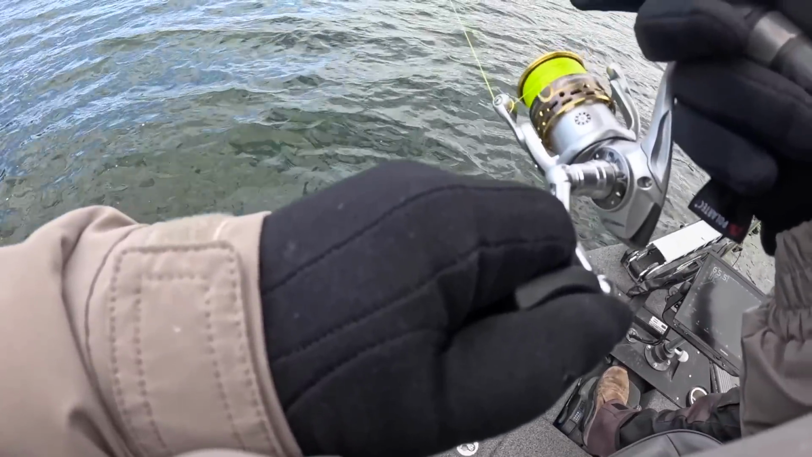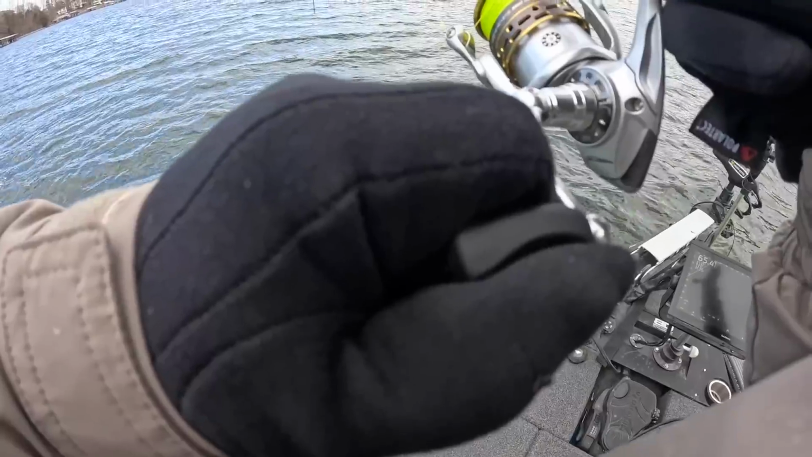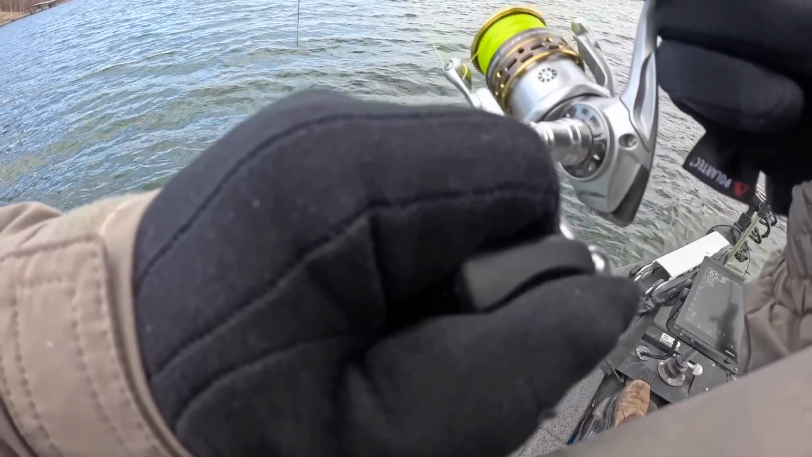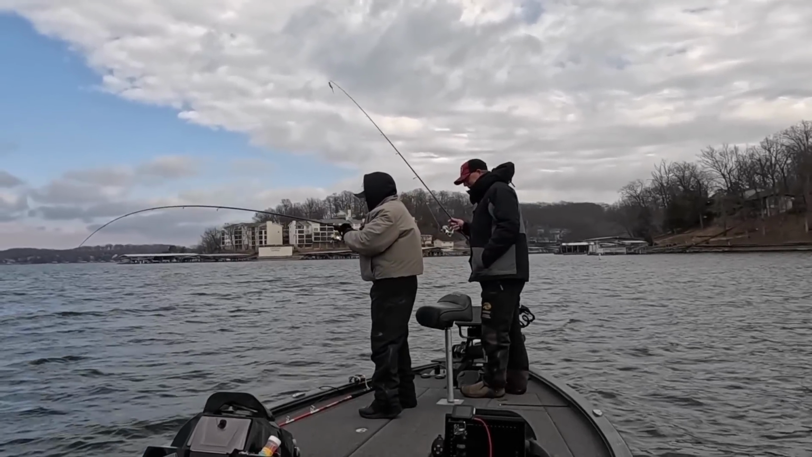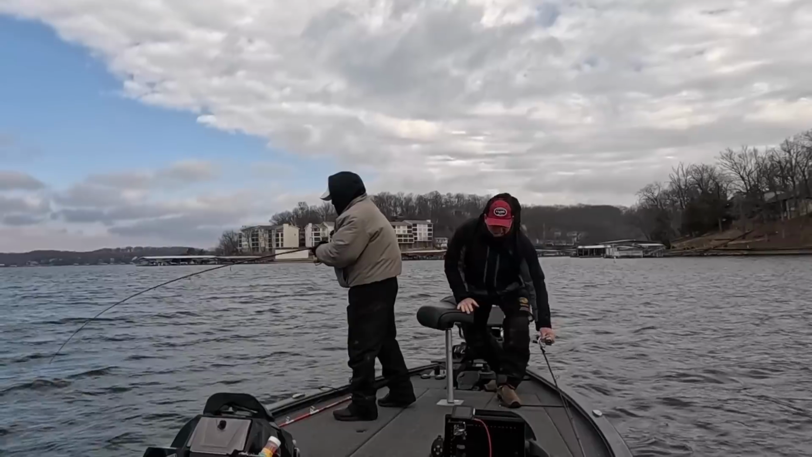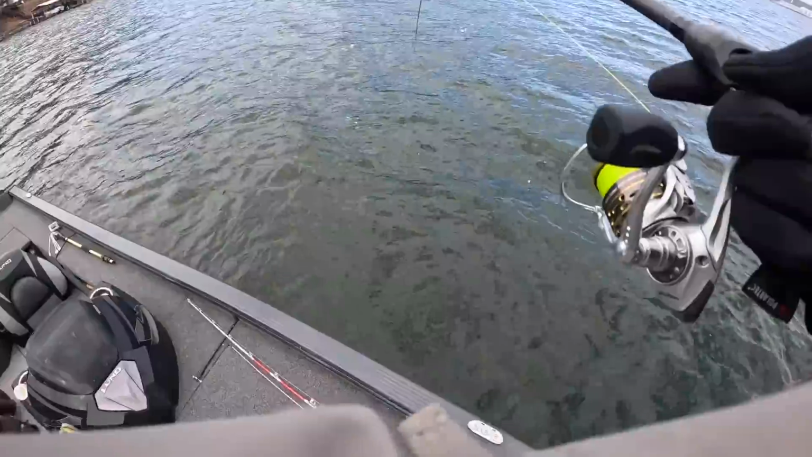Oh yeah, pull on that rod. Yeah, that looks like a good fish. I'm watching him on the scope. Yeah, he feels good. All right, come on now. I'm going to get the net.